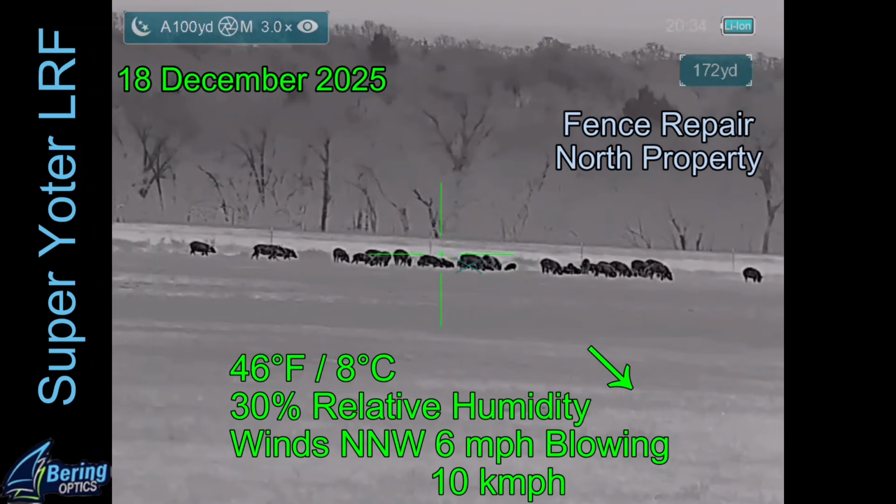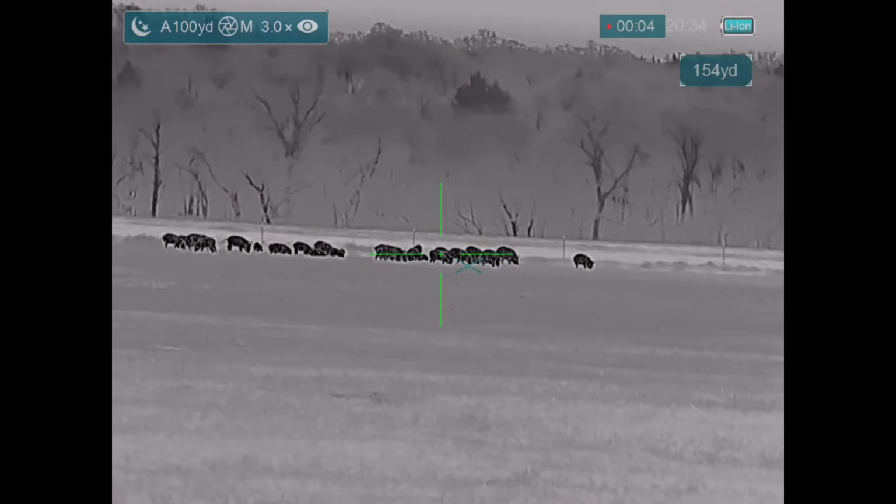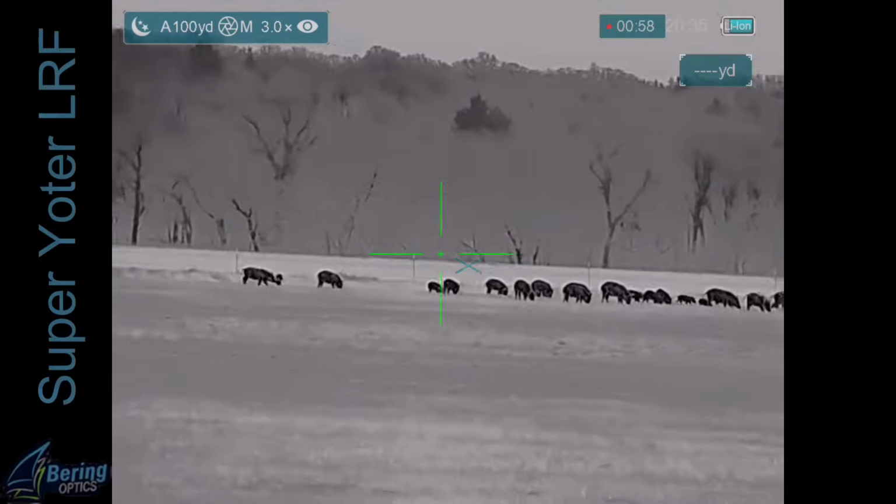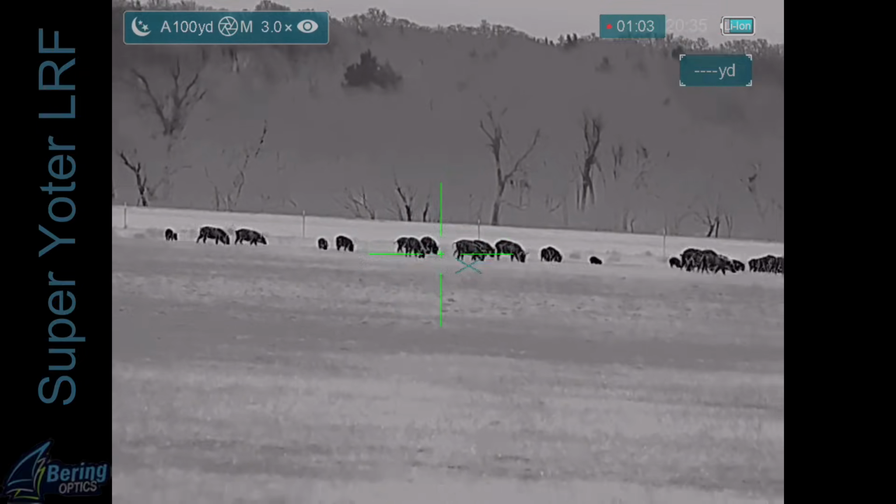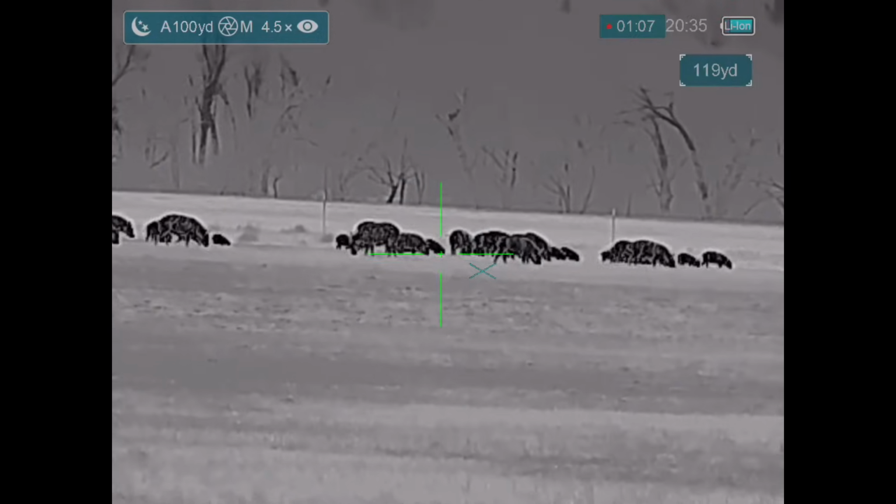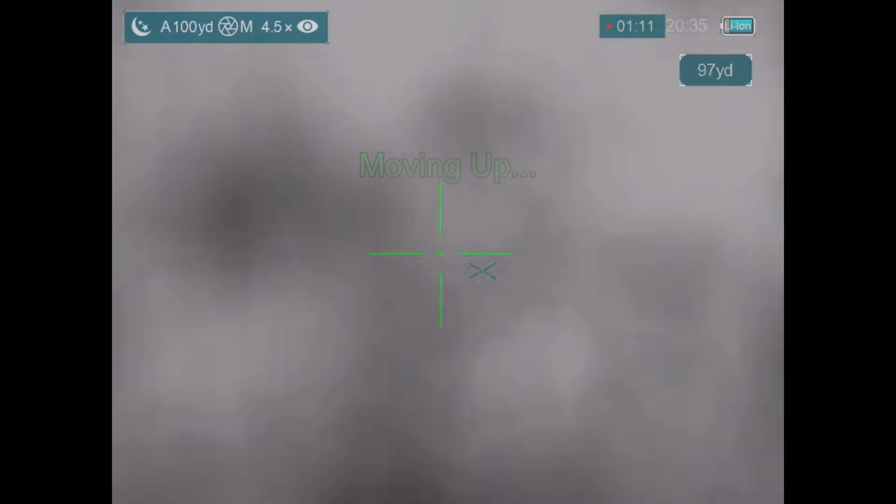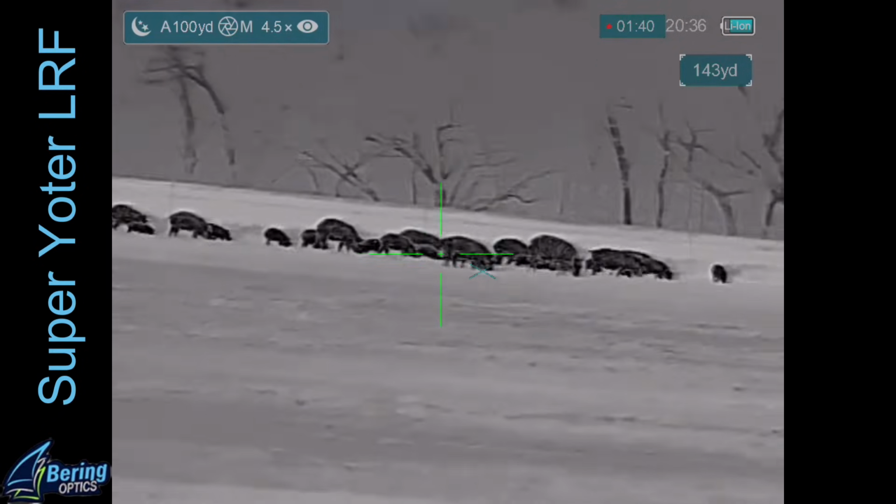A few nights later, back on the Fence Repair North property that's right next to the Low Water Crossing property, I've got what appears to be that same large sounder of hogs. And so I'm advancing on them with my Super Yoter LRF. And they are indeed on my side of the fence, which is good. I can shoot through the fence, but I'd prefer not to.